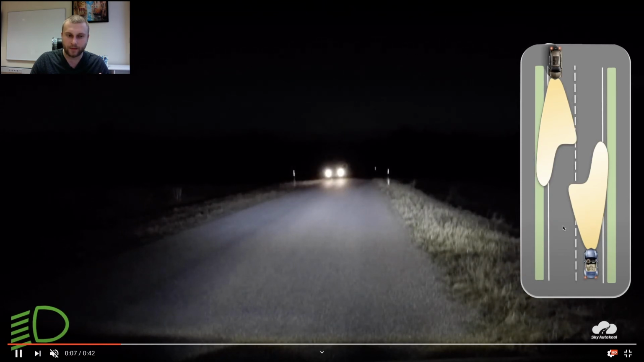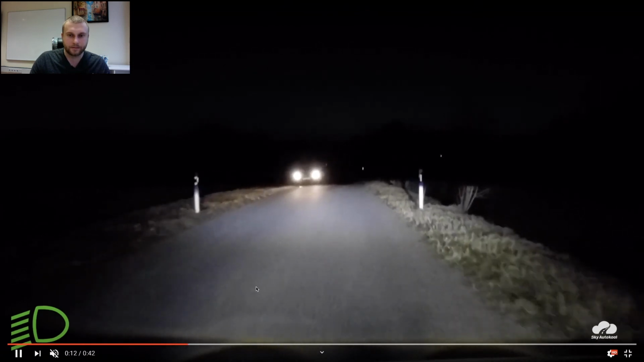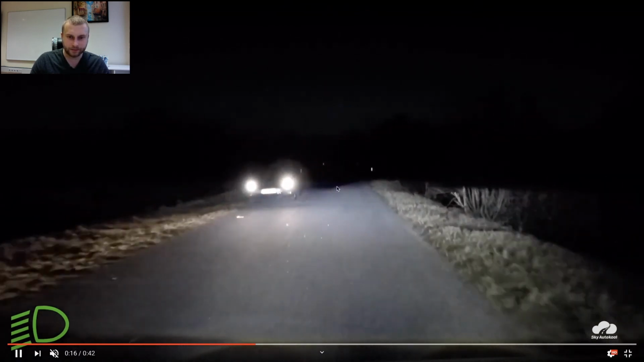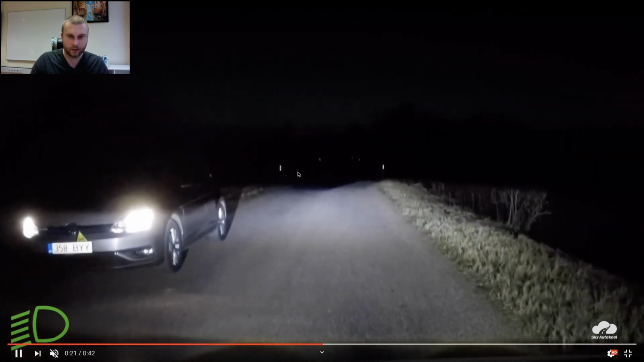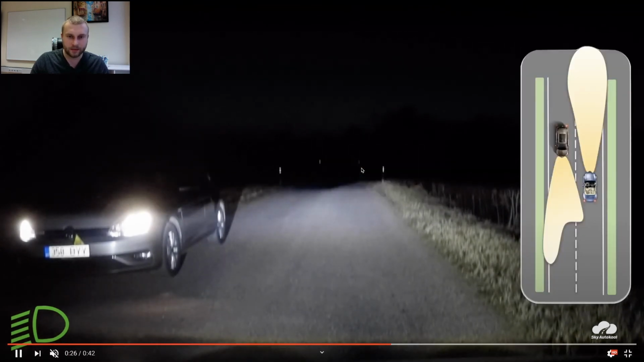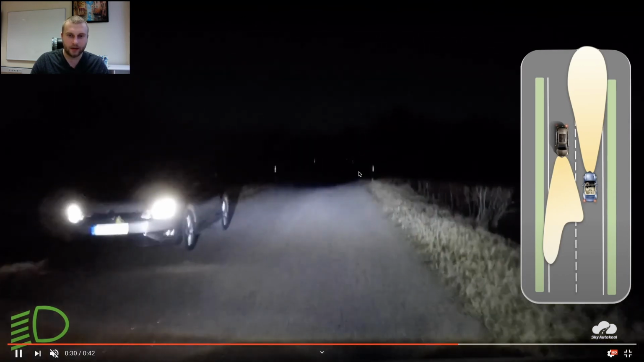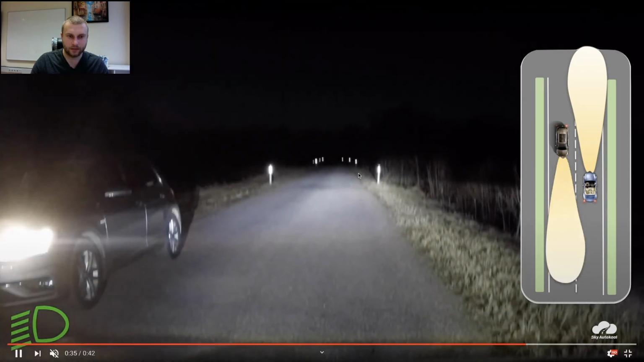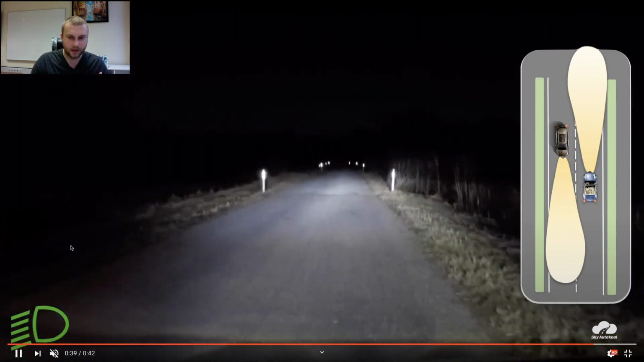So now we both have low beam lights. And you see we are passing each other, and I don't see anything after him, as I said. Yeah, very bad road condition. And in this moment we can turn the high beams on. We are not illuminating him, basically, we're not blinding him. Like this, yeah. And he also turned it on, and he's not blinding us. And we can keep moving.